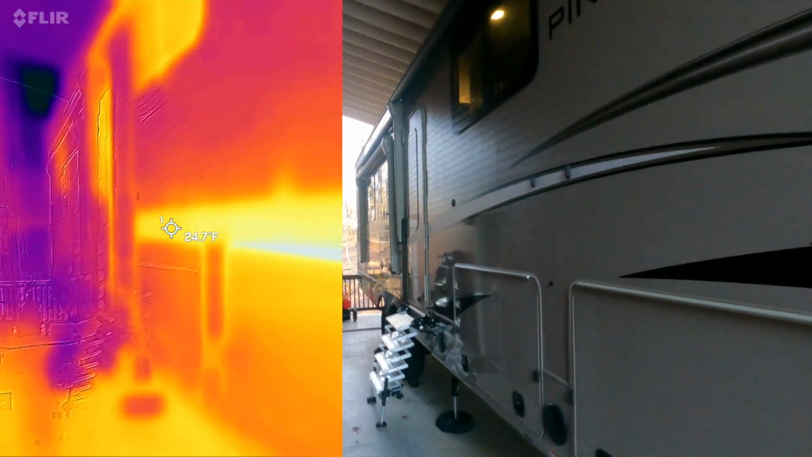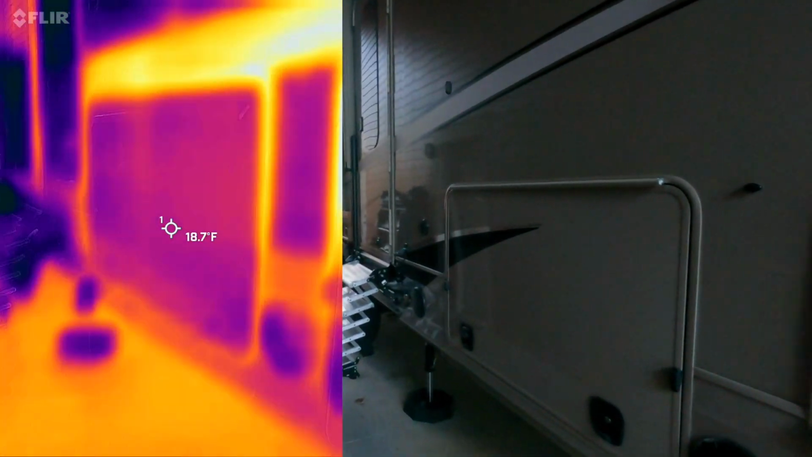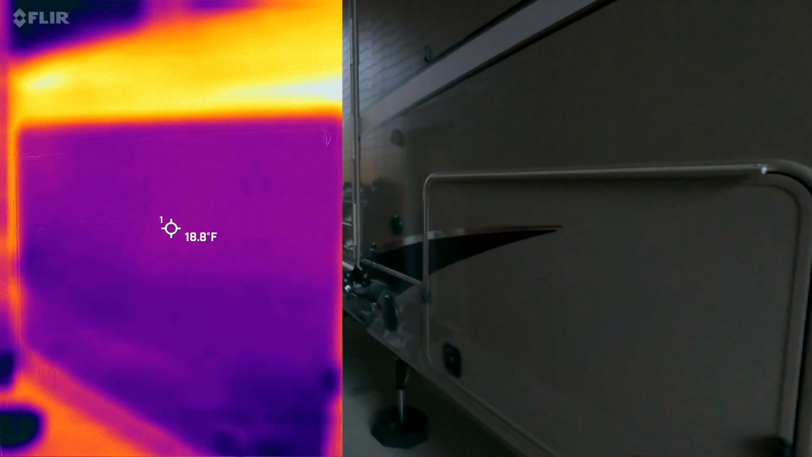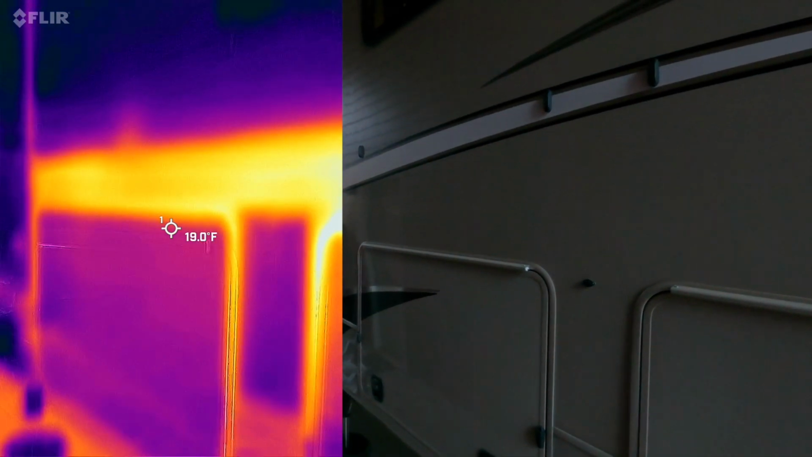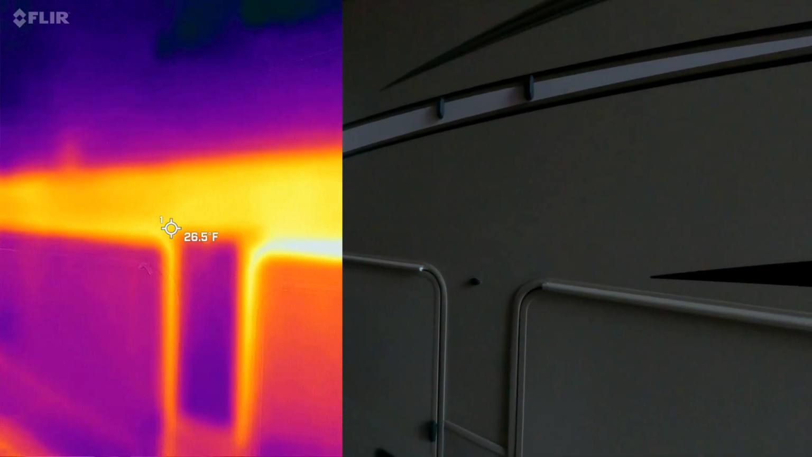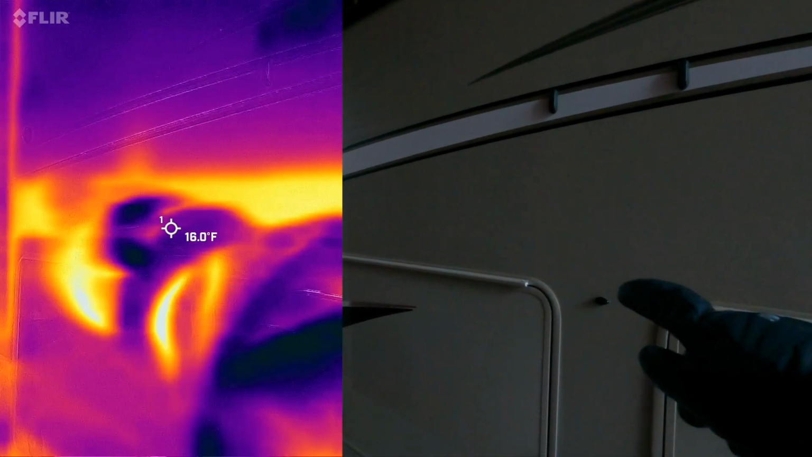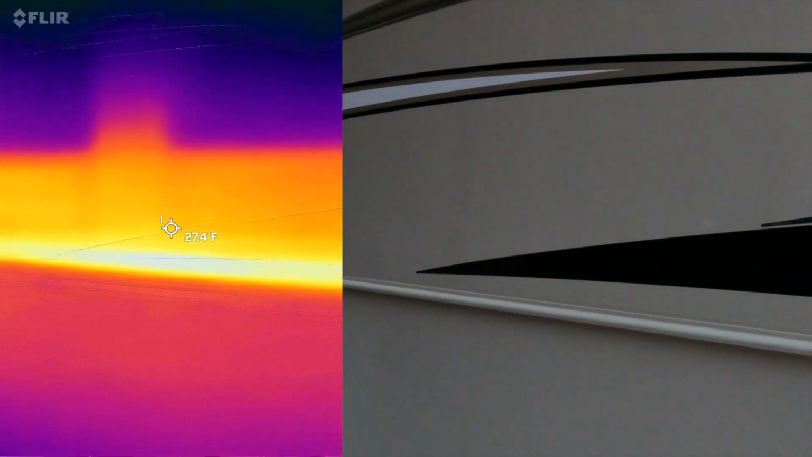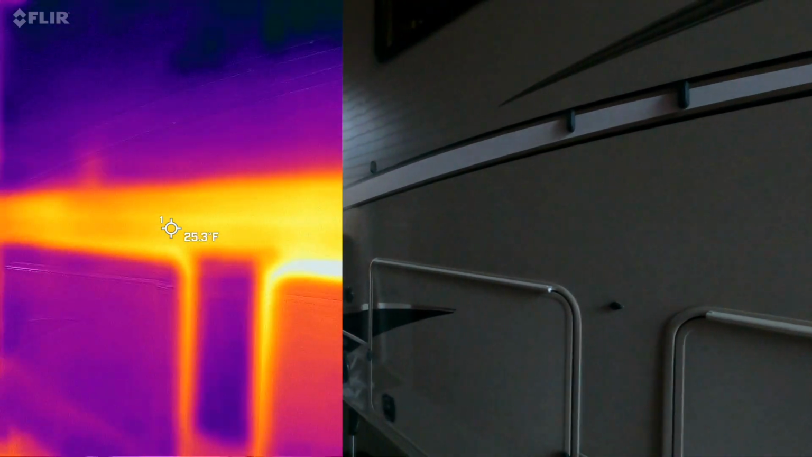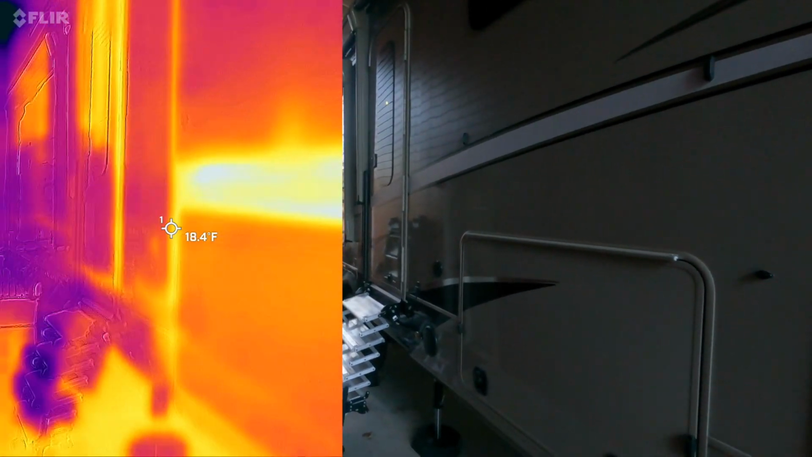Let's keep working our way down. This is the outside kitchen right here. And so notice again, just that difference in temperature right here. I guess that would be the structure of the RV coming across here and transferring some heat. Yeah, that's what that looks like there. So that's kind of interesting.